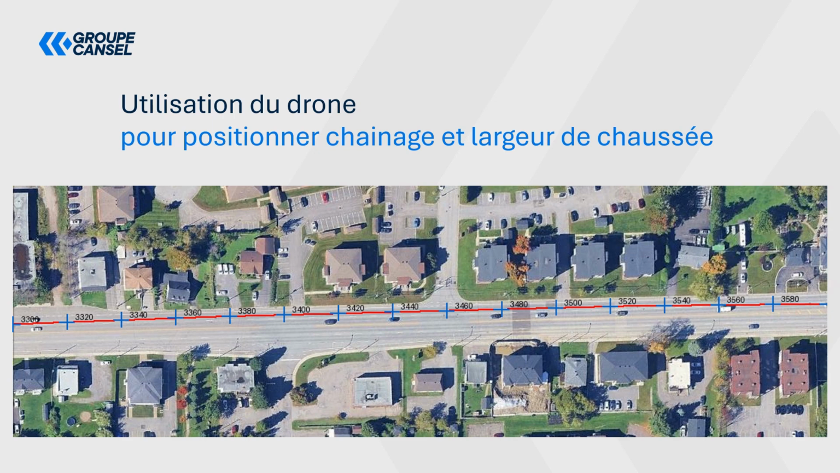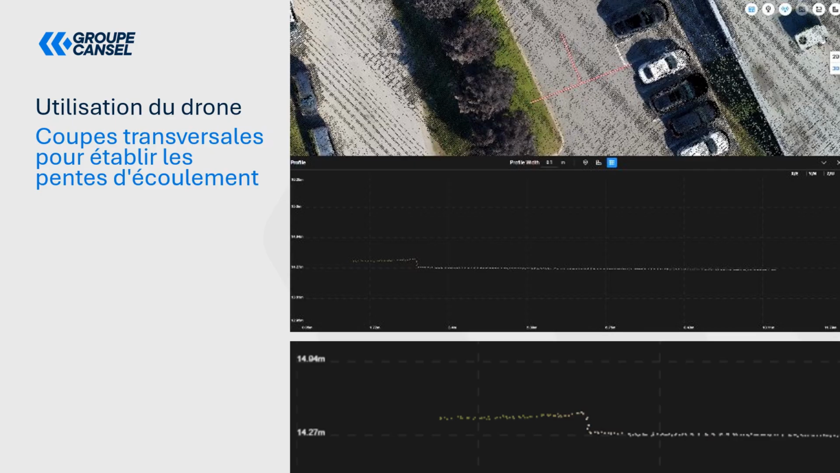After that, another use we can make of the drone, but this time using LiDAR data, for example, is to create cross sections to determine drainage slopes, for example, based on what is directly on the ground. So you are able to do that. Now, regarding the quality of the sensors, with the DJI L3, for example, mounted on a Matrice 400, it will allow you to achieve the quality of the rendering we have here, as shown on the screen right now. So it can allow you to capture that information directly.